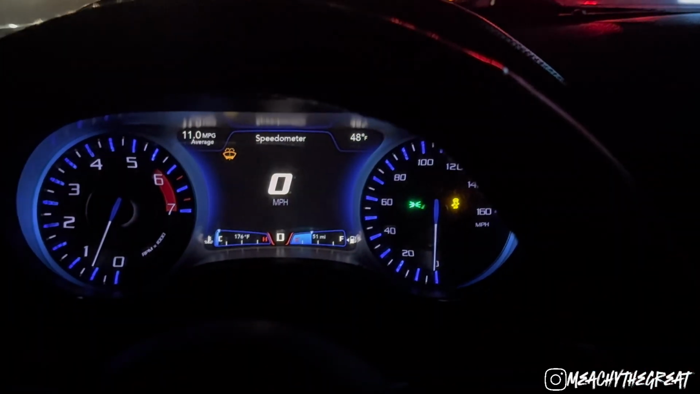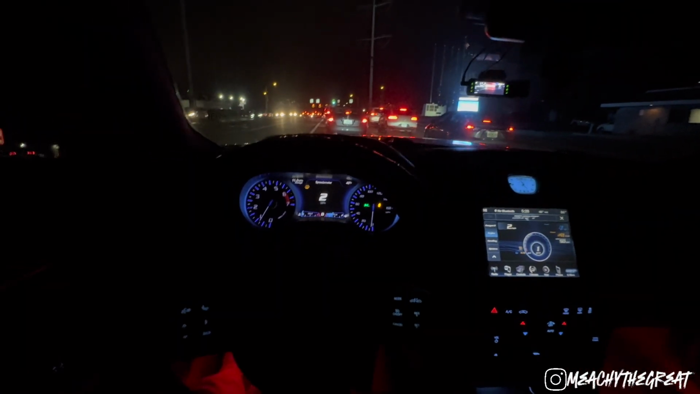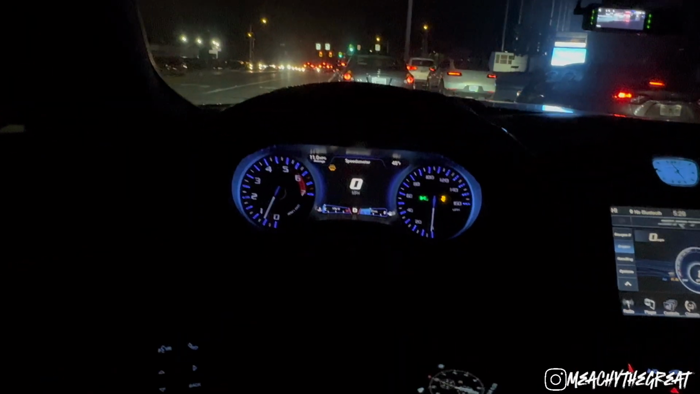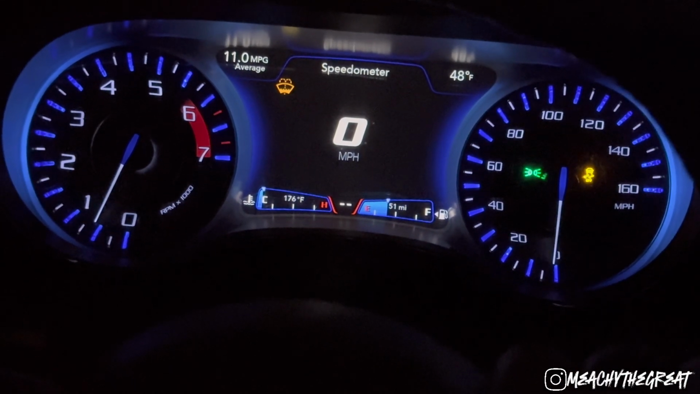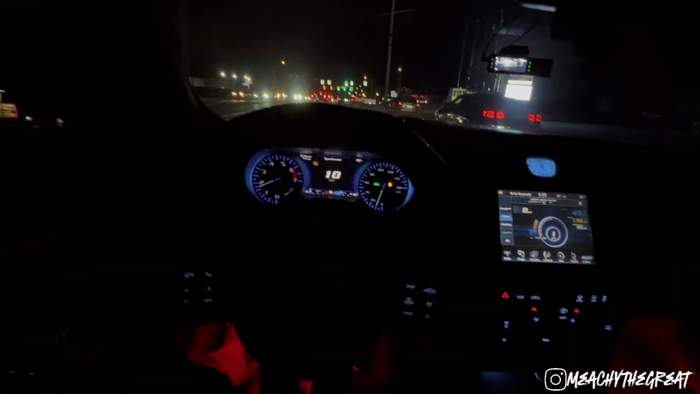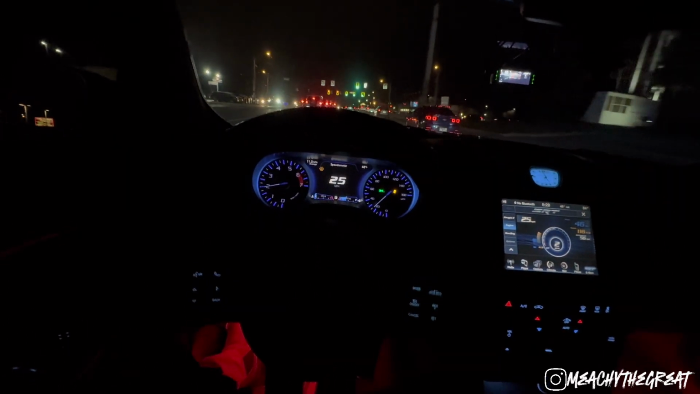And part of me be wanting to put the regular cluster back in just so I can successfully use pedal shifters, because look what happened when I use pedal shifters. Anybody know how to fix this? Let me know. Because anytime I go to that and then I use my pedal shifters, it don't show. Like, yeah, it show right there.